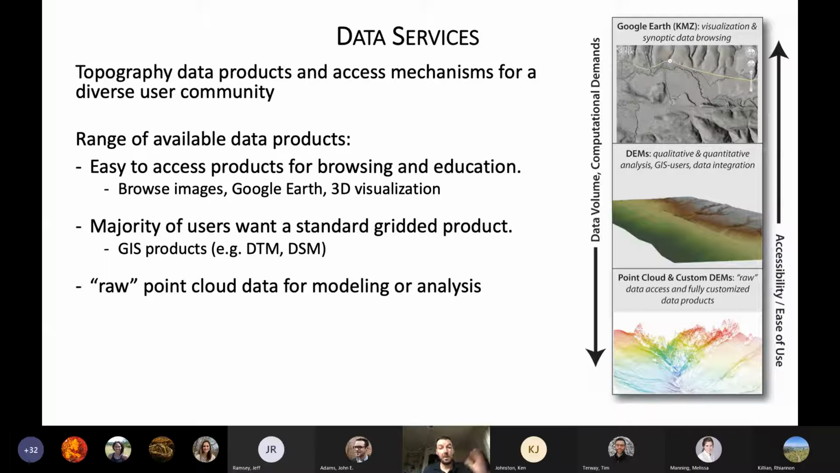And so this figure shows arrows going in opposite directions of accessibility and ease of use versus data volumes and computational demands. Point clouds at one side and something really simple like a Google Earth KMZ image at the other end. And we try to serve users at the full range of that spectrum. So if you want to download data in bulk in point cloud format, have at it. We have that capacity. But if you want to click a few buttons in the web portal and download a hillshade image you can stick on a clipboard and take out in the field and map on, you can do that through OpenTopography as well.